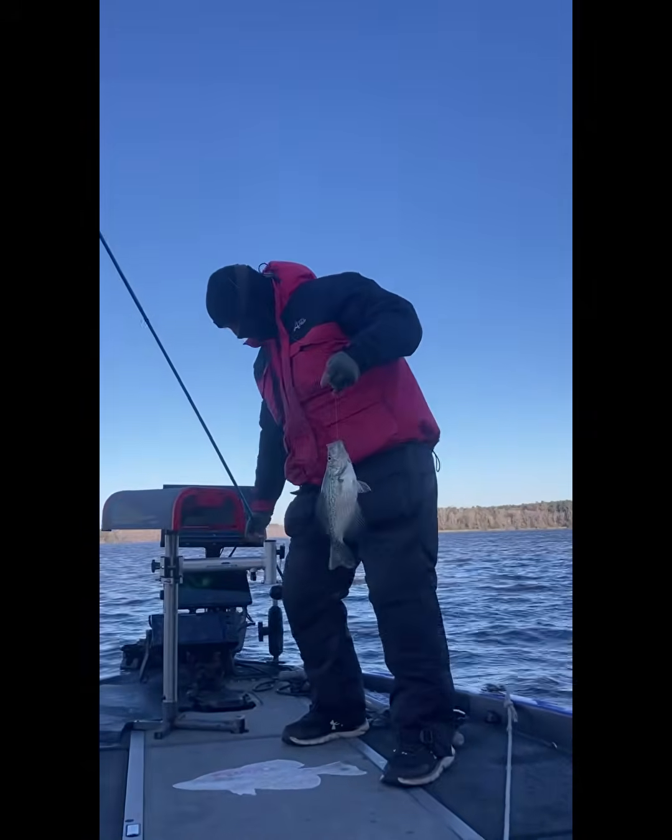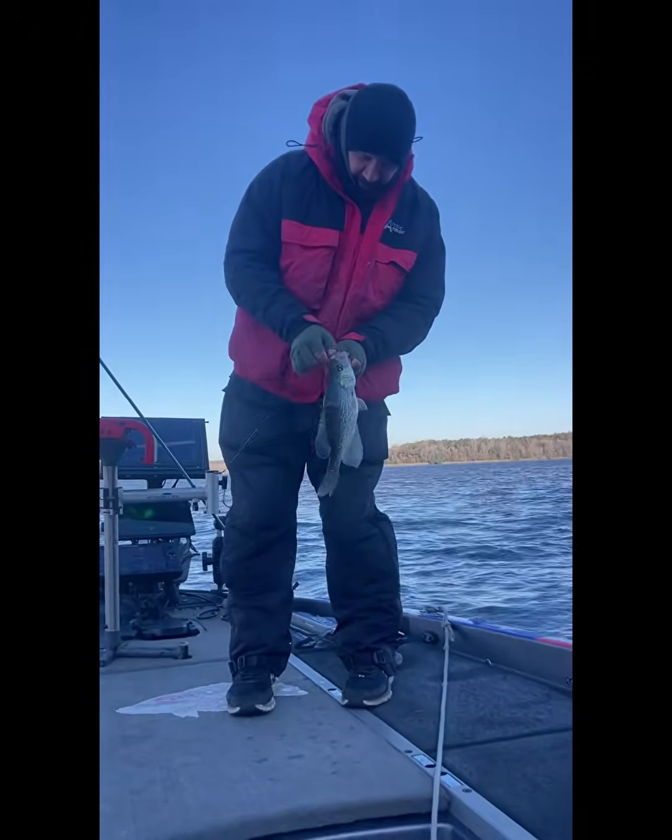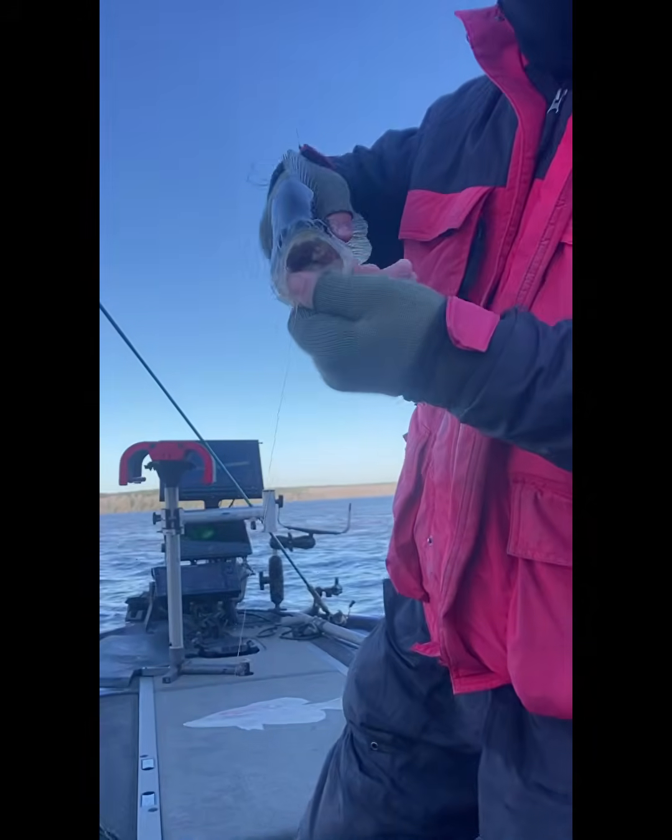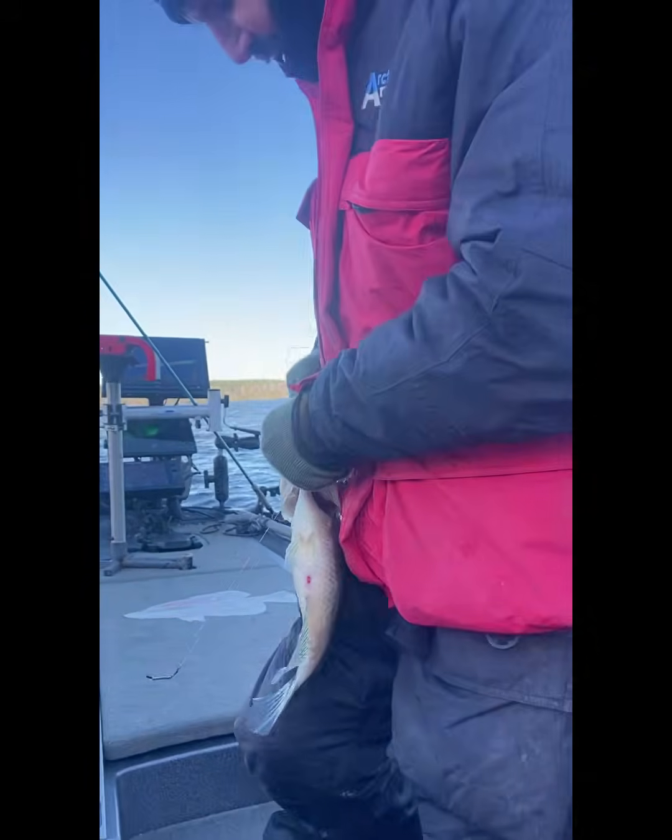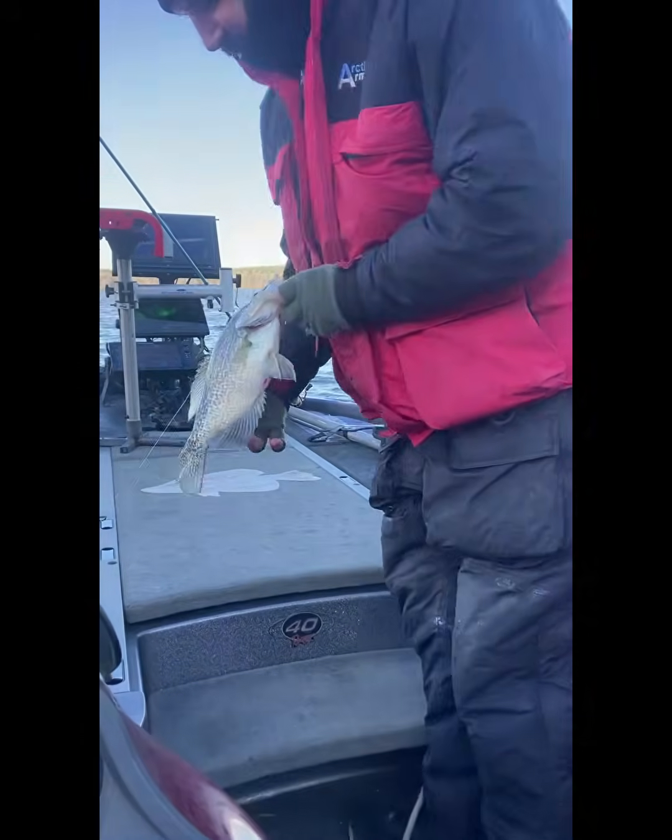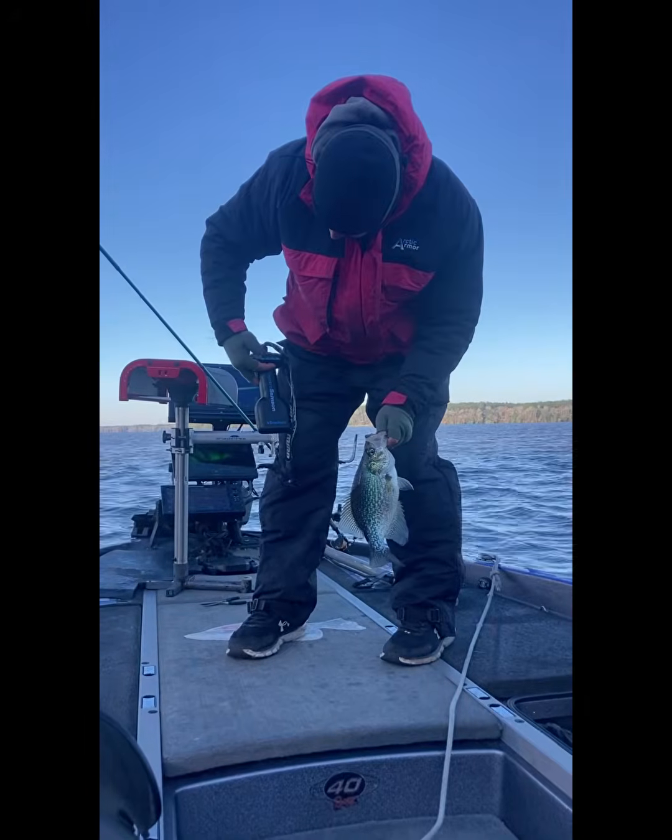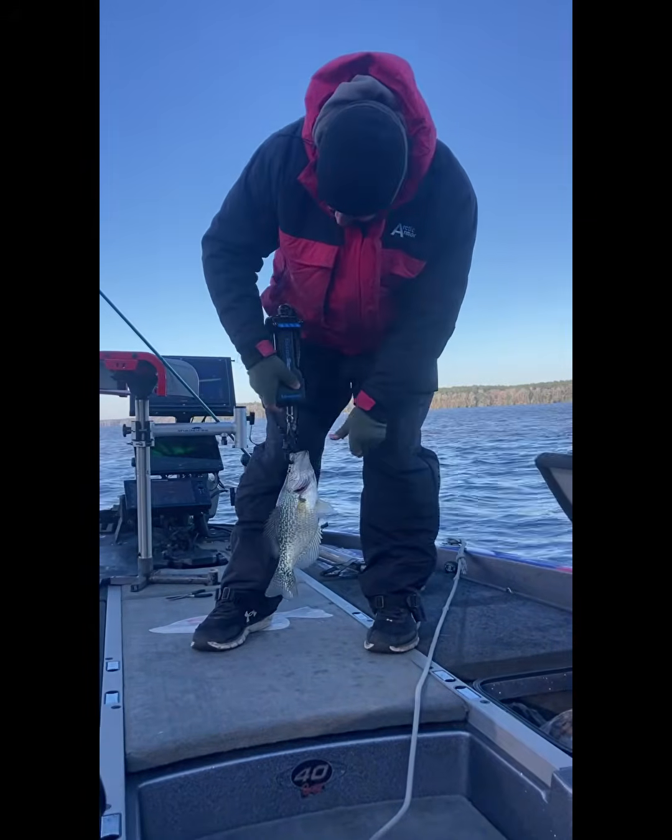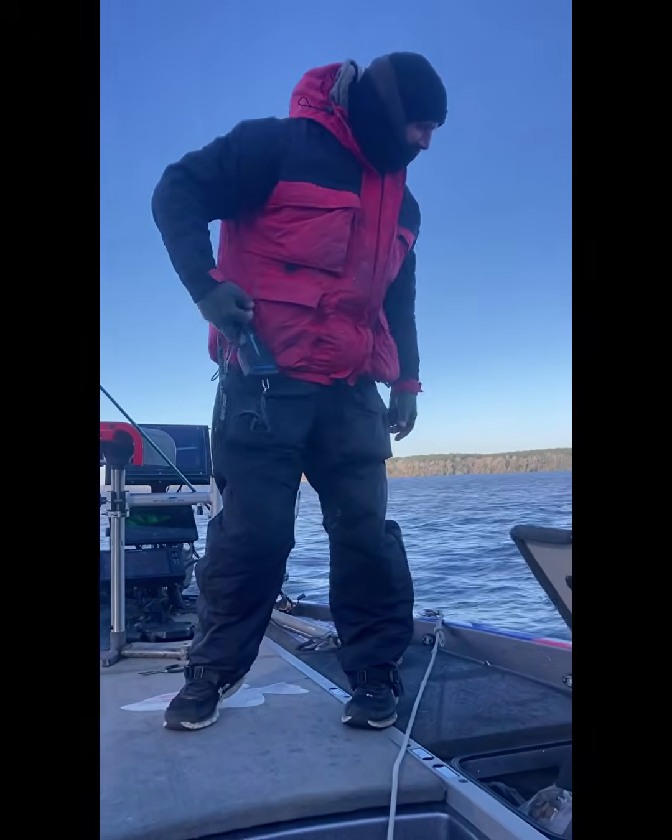Lake Talquin slab. First one. Well, Hawkinator works in Florida too. Pretty fish, pretty fish. What'd she get? 150, 160? 170. 164. Bunch of fish like that up there.